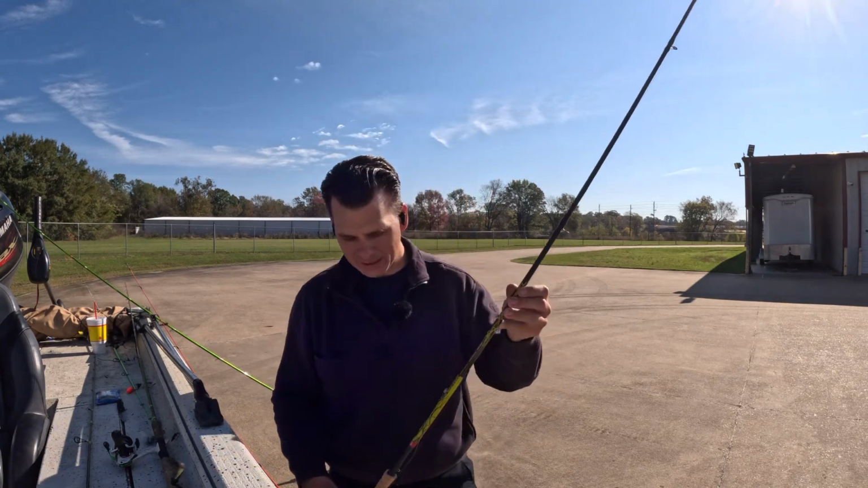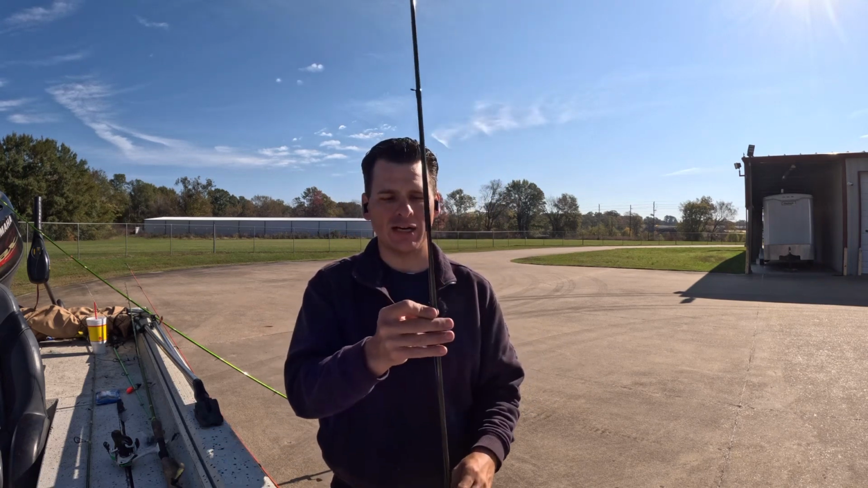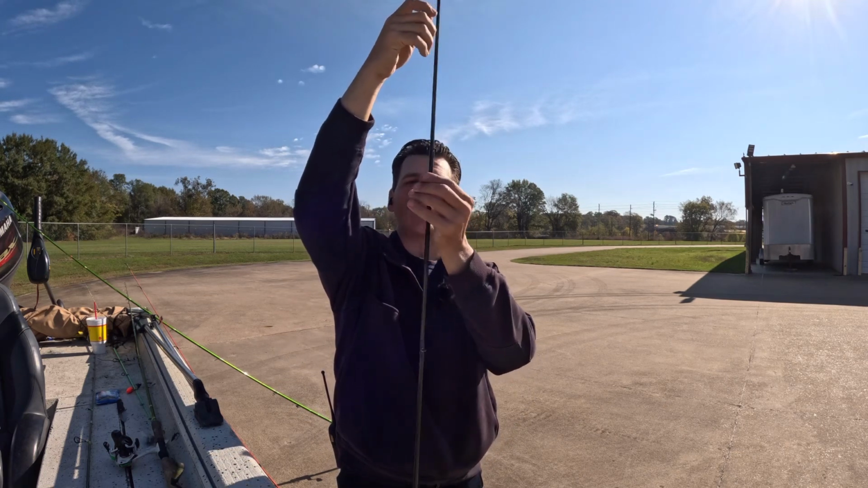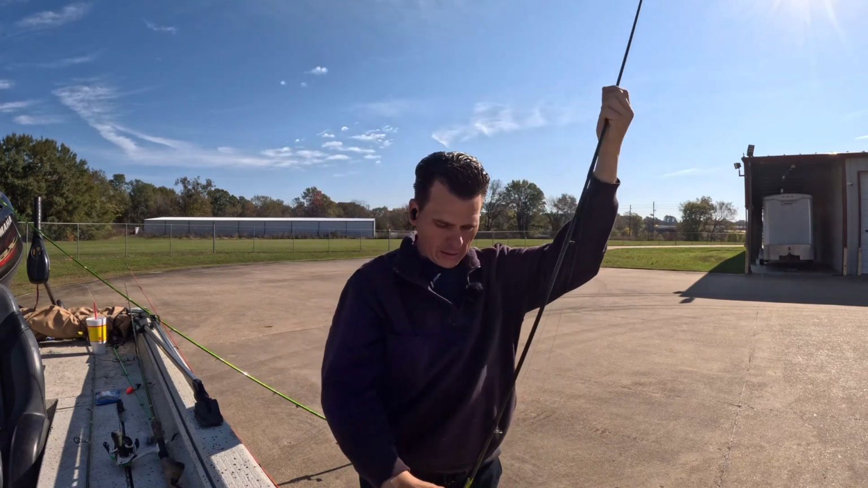All right, this is my next one. This is my tree thumper, my 10-foot tree thumper, my favorite rod. You've heard me say it several times. I like this rod probably more than any other rod. I'll use several other ones, but this one is my favorite. And I'll show you how I roll it up.